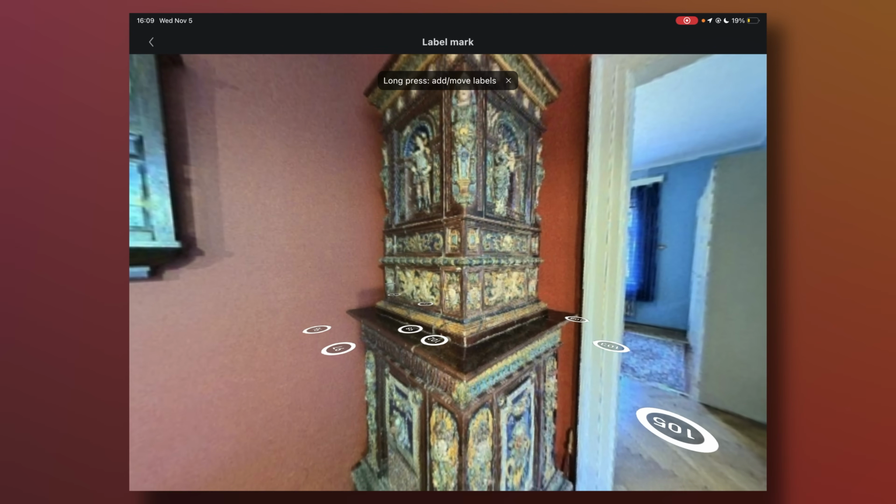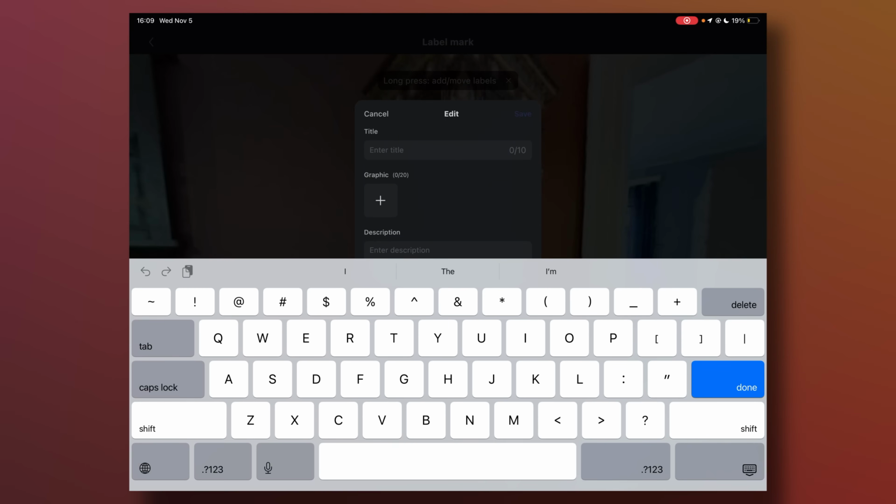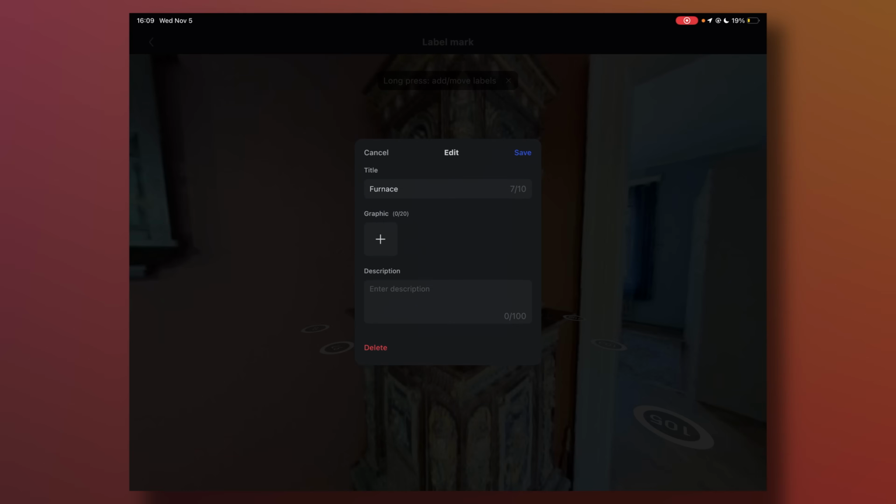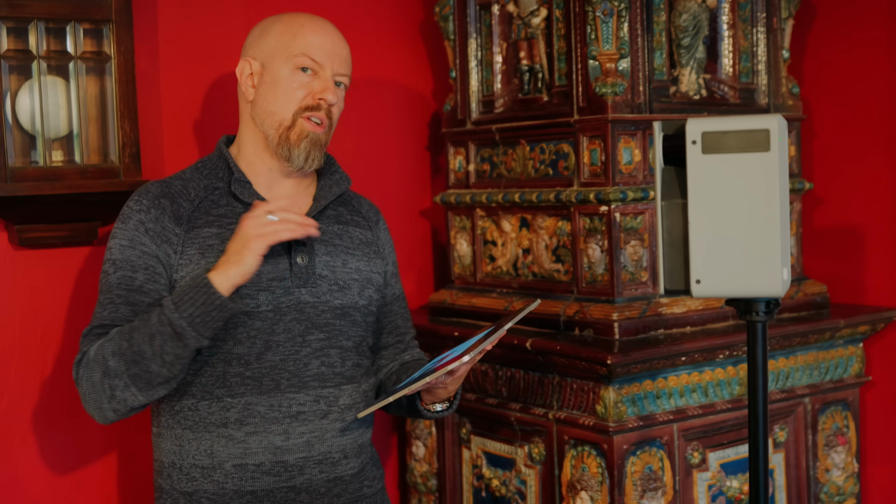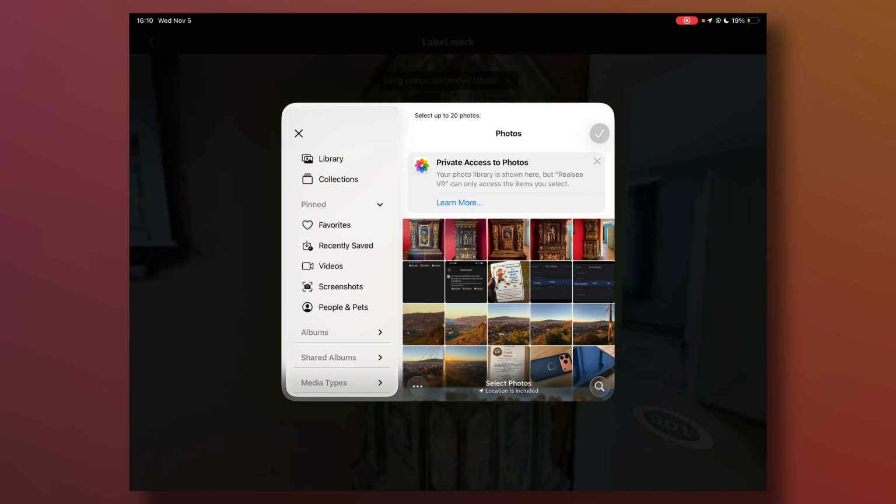So I'll just long press on this and it pops up with a little title. And I'm just going to call this furnace. I'm sure there's a better name for it, but I'll find that later. And then I can add photos to it or graphics. I'm going to go ahead and select from my album. I've already taken a bunch of nice photos on my iPhone, sent them to the iPad. So now I can go ahead and add these other photos of this object.